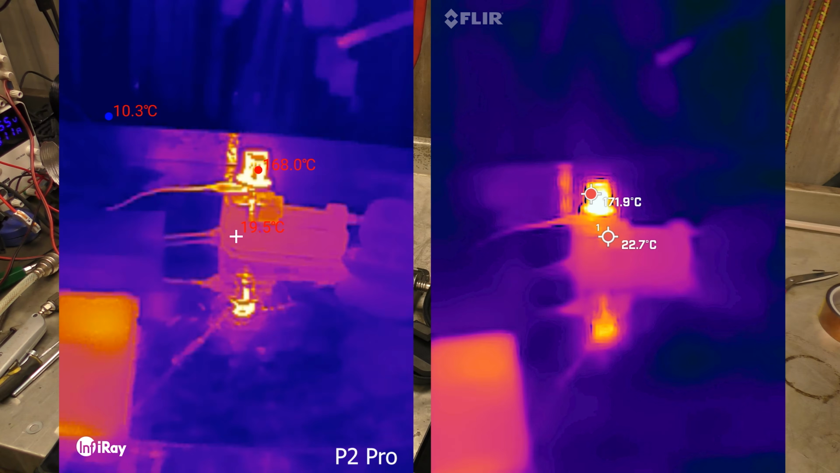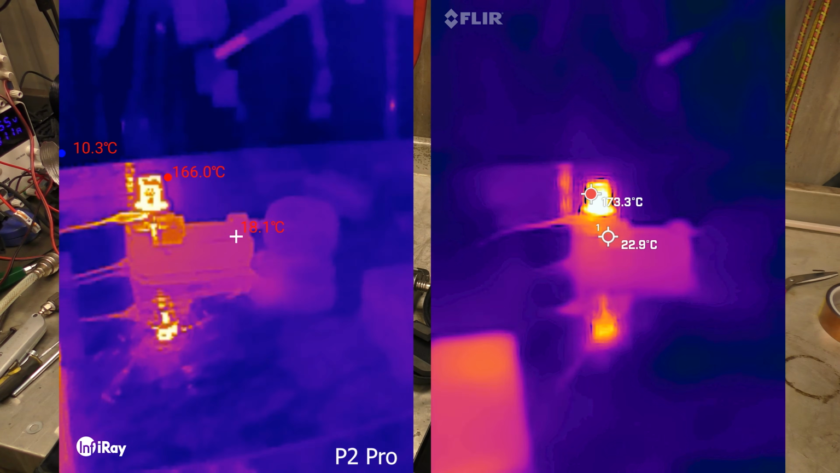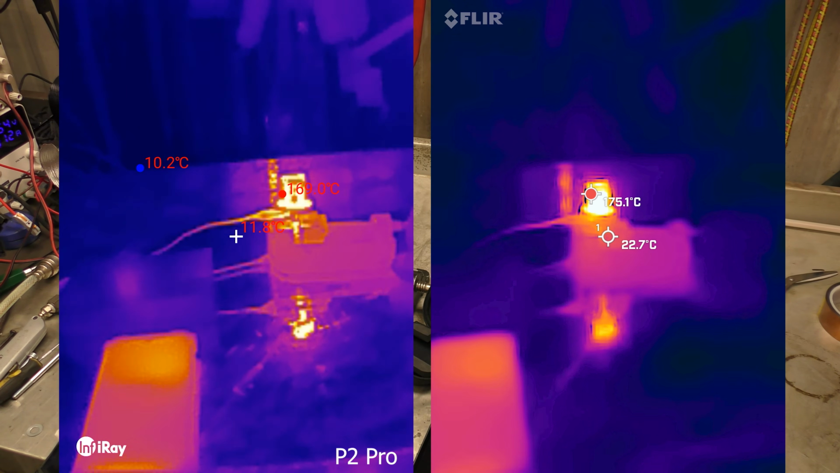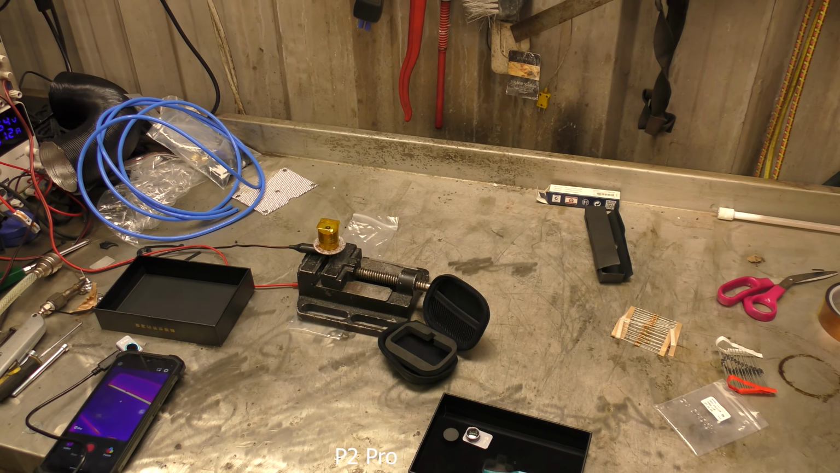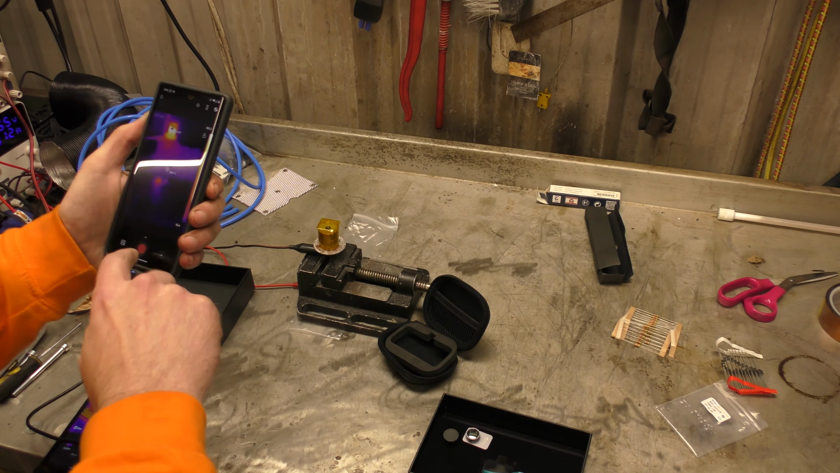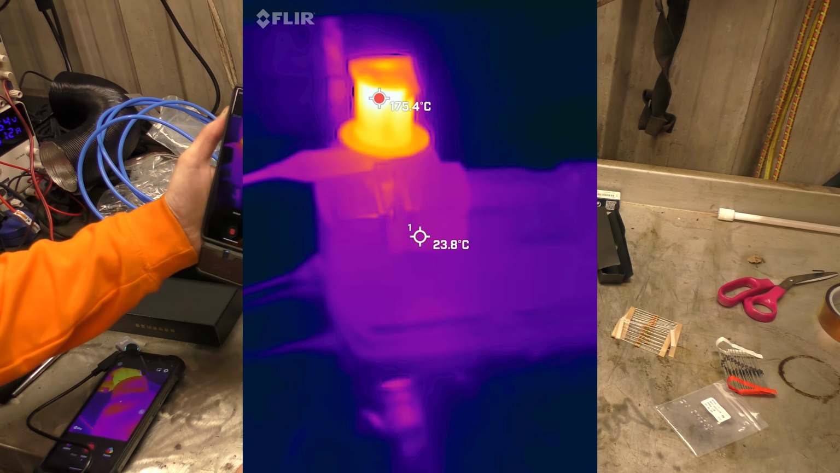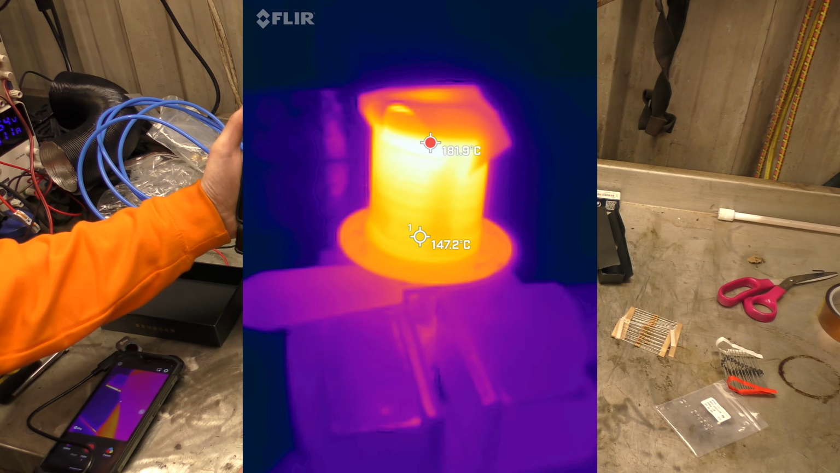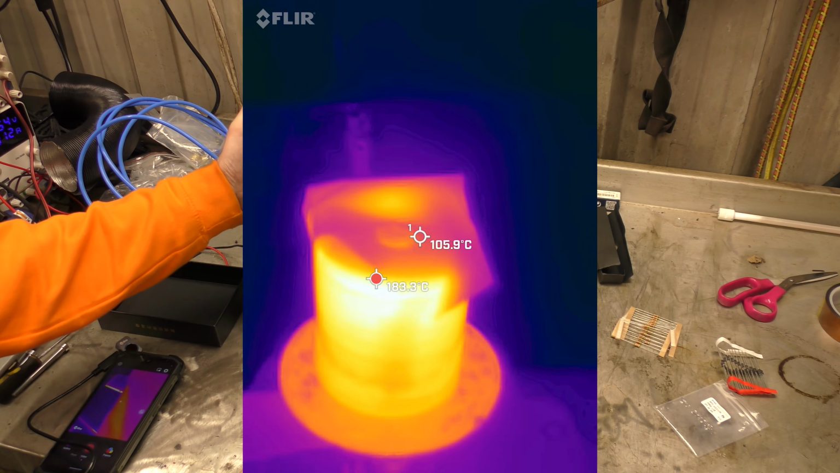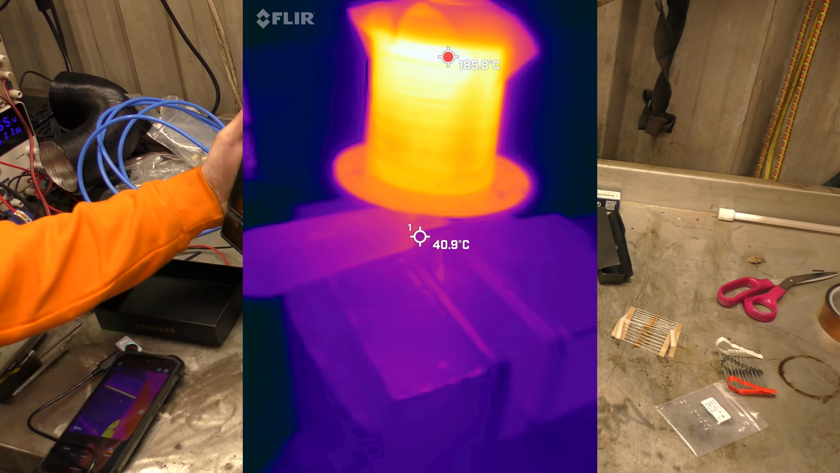Right, that is a far away shot. Now, obviously I don't have enough hands to do a close-up shot at the same time. So what I'm going to do is stop the video, and then we'll do one camera, and then another camera. Because the Flir has a battery that's slowly dying, we'll do the Flir first. So let's record with the Flir and get up close in pure thermal mode. There's no point comparing the MSX cameras because that's not the important bit here. So this is the pure thermal output from the Flir camera.